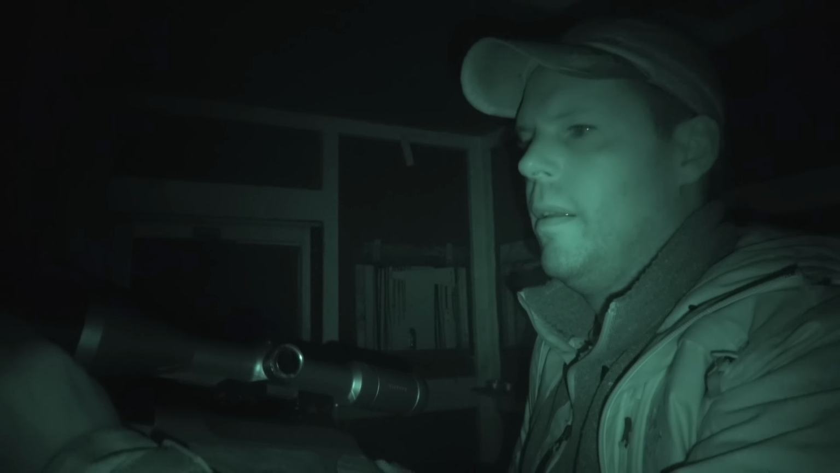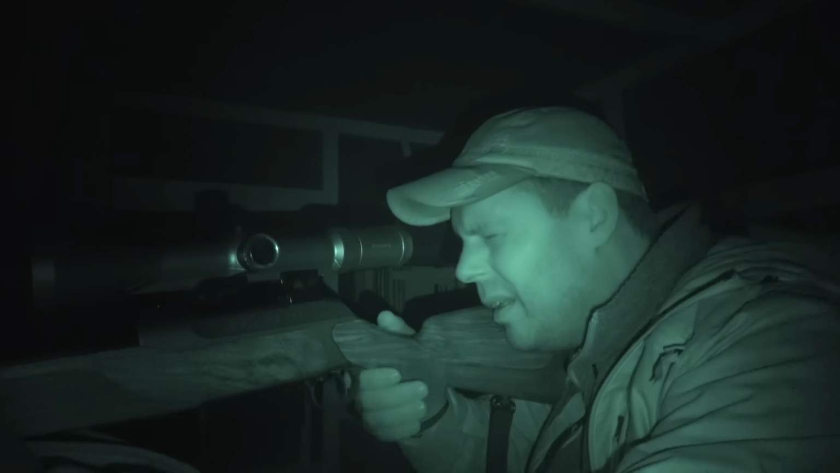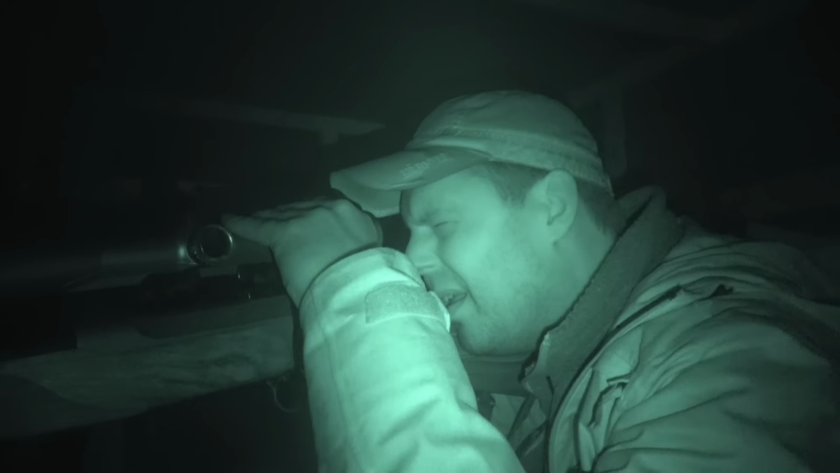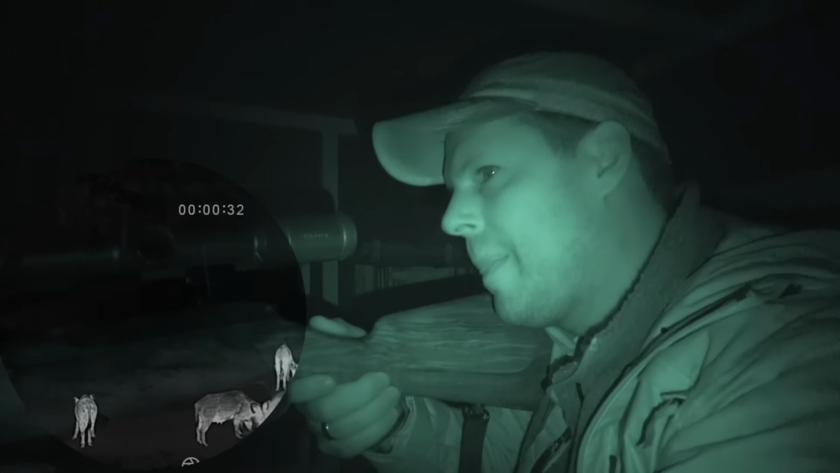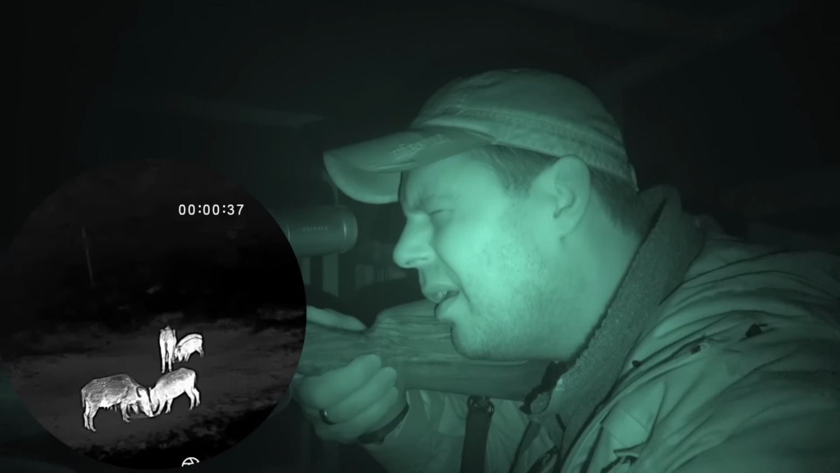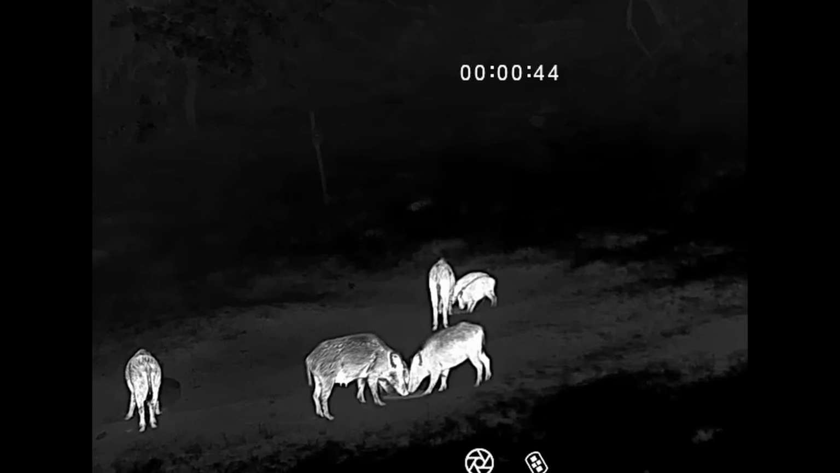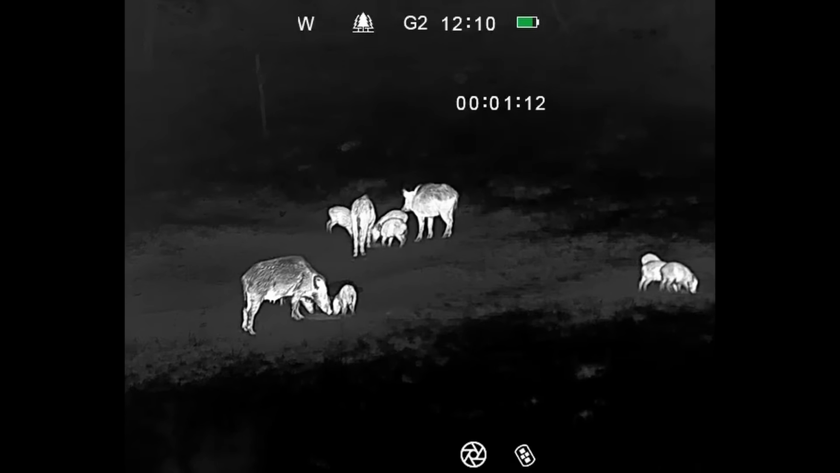This year, crop damage was severe. Due to the drought, there was little food left in the forest, and the corn stayed on the field too long to germinate properly. For the wild boar, it was like an open buffet. Barley and wheat also became easy targets. In a normal season, the damage would have been manageable, but this year was different. That's why we decided to intensify the hunt in the permitted areas to help restore balance.